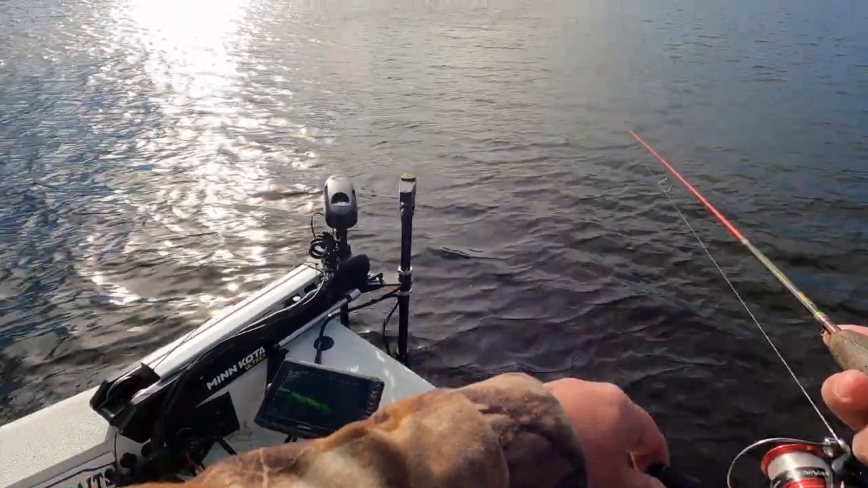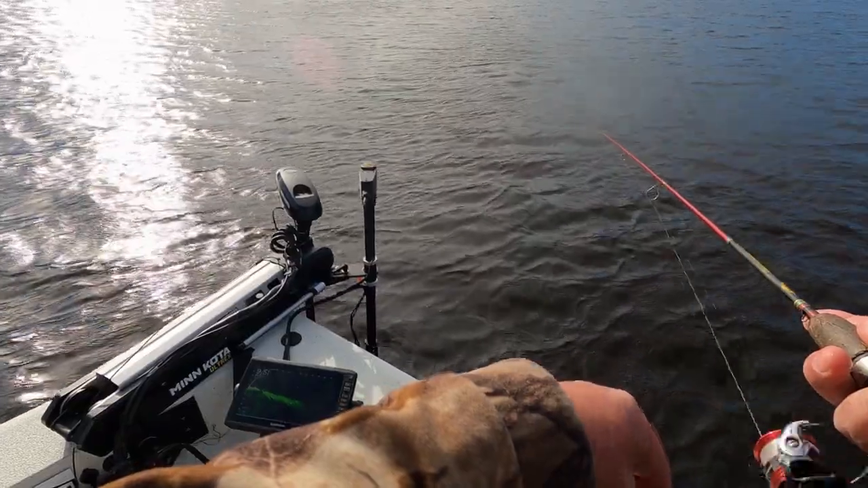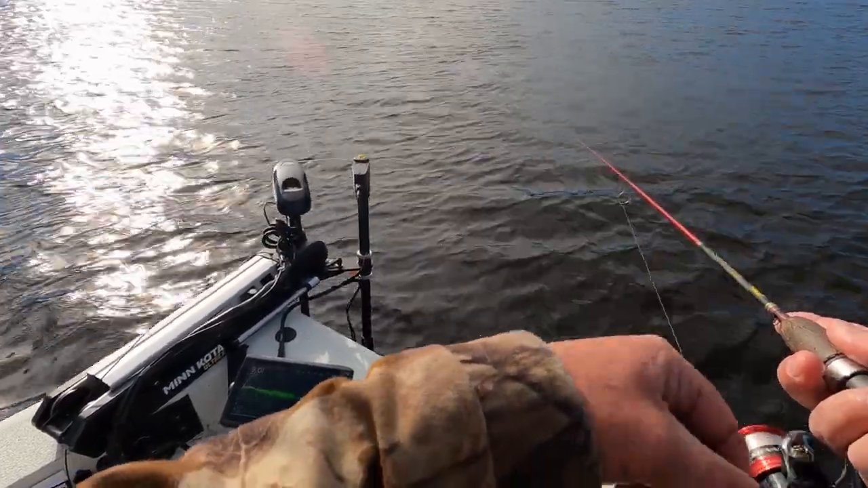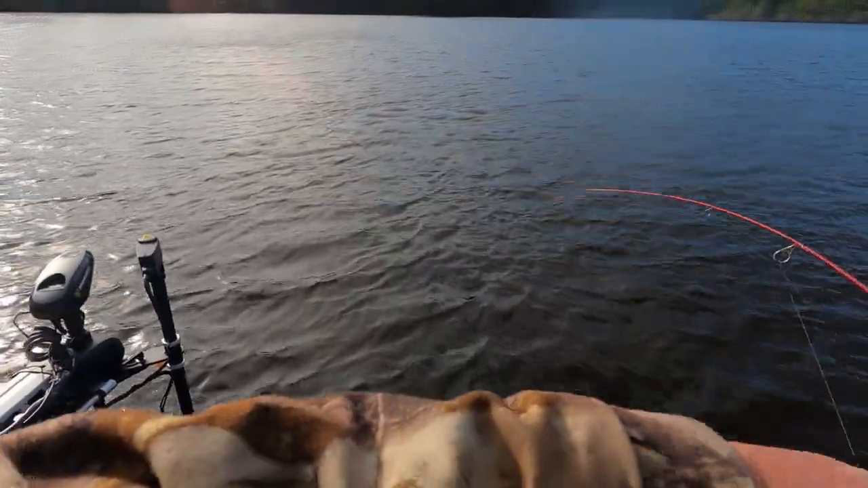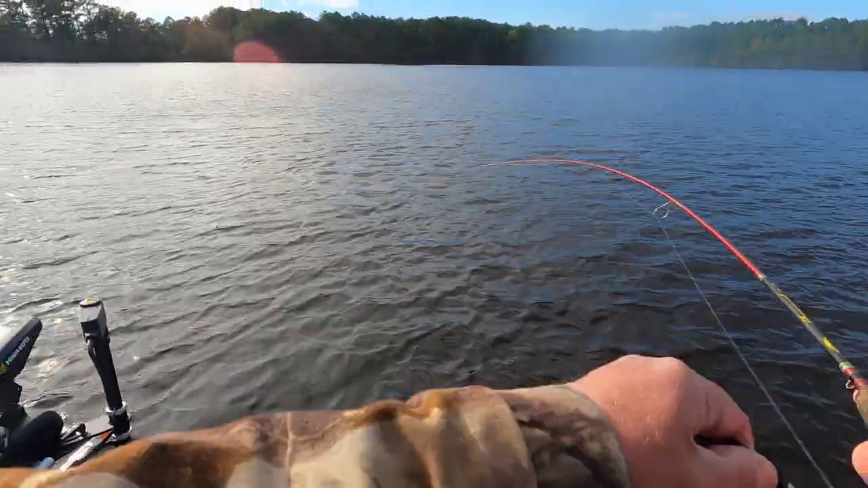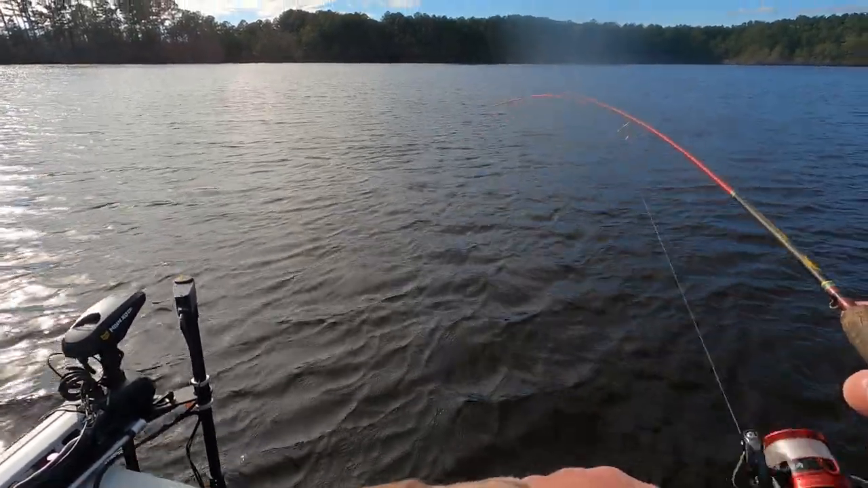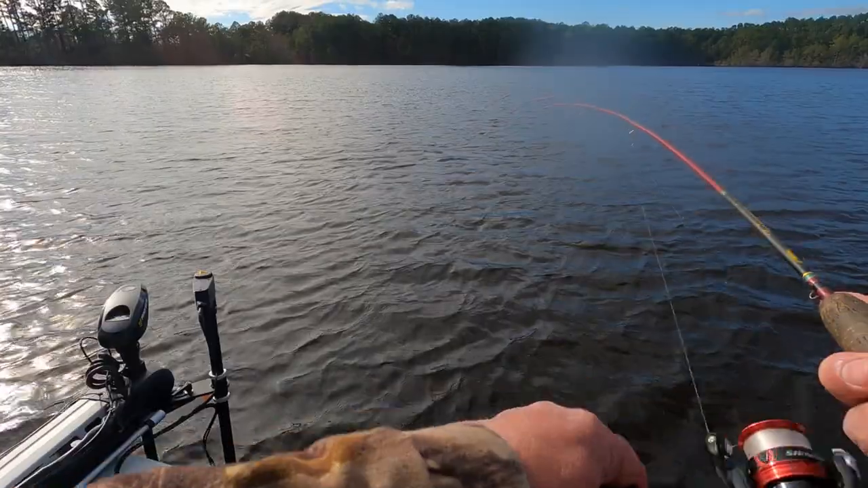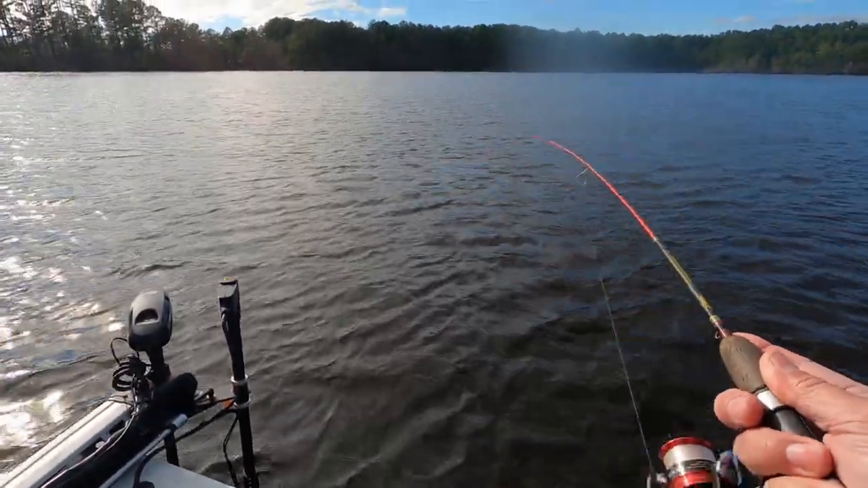Hey, let's go catch some fish. Still a little bit deeper, about 12 feet deep. But they seem like they'll come up and chase a lure though. There he is. Boom. Good gracious.